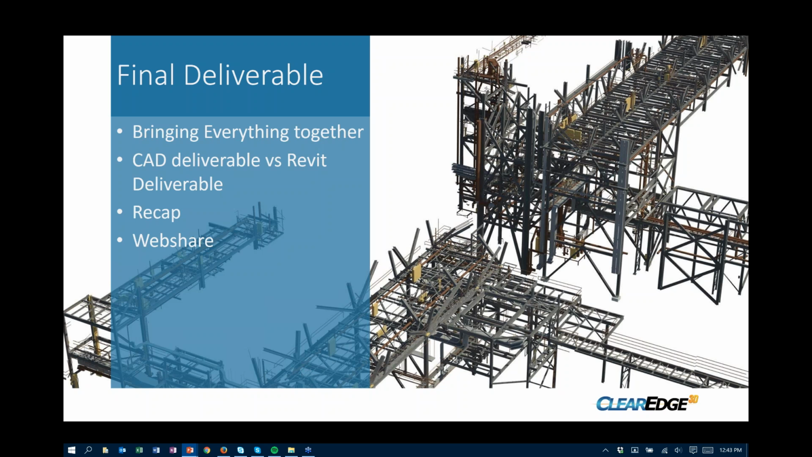You know, with CAD you can get by with certain things, and you can create more if you're producing a CAD deliverable as opposed to a Revit deliverable. Oftentimes with Revit you have to go back and redo a few things, but that's typically electric panels, things like that. But your steel, your piping, the real meat of your project gets covered in Edgewise.